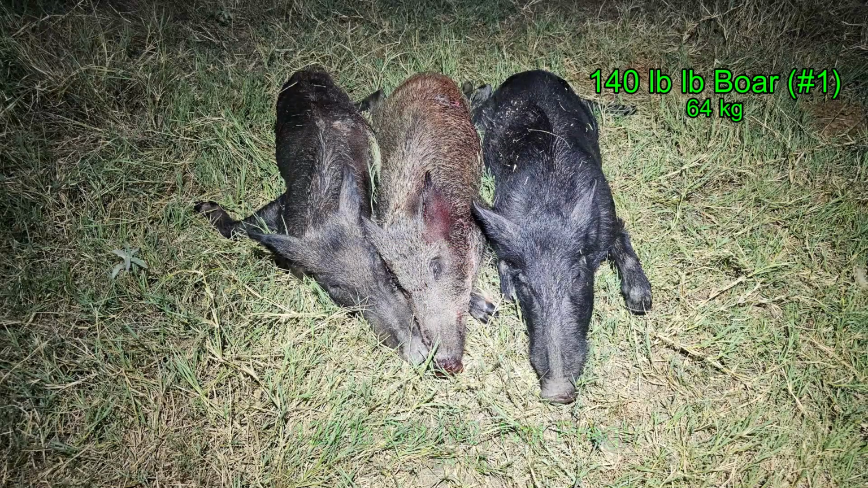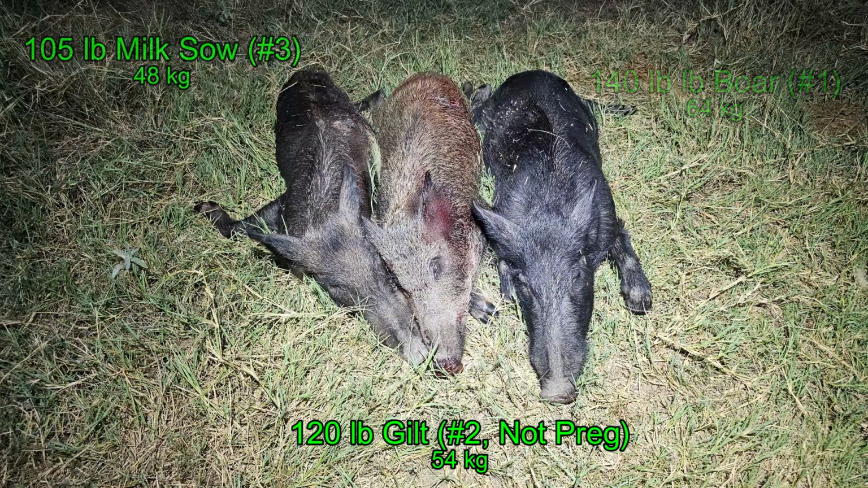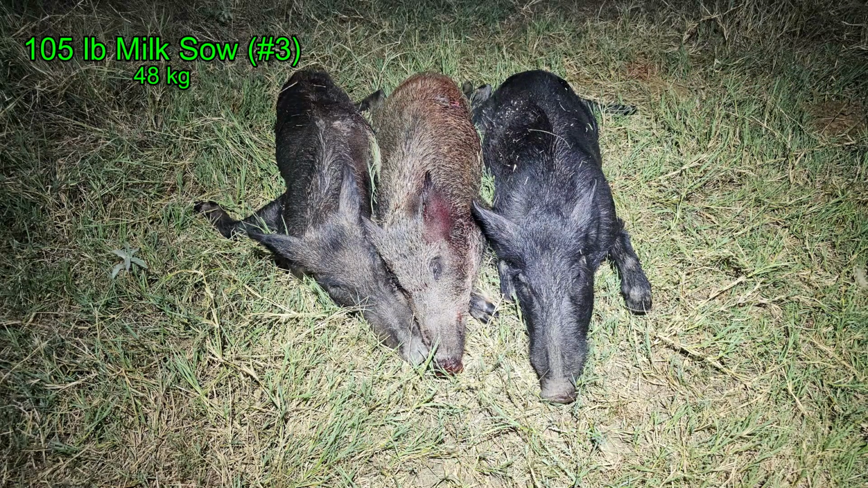The first hog down was a 140-pound boar, followed by a 120-pound gilt that was not pregnant, and a 105-pound milk sow, also not pregnant.